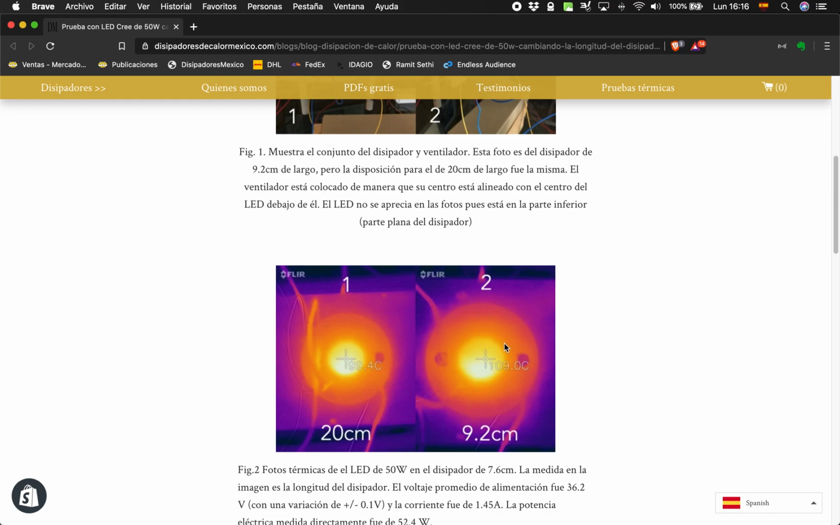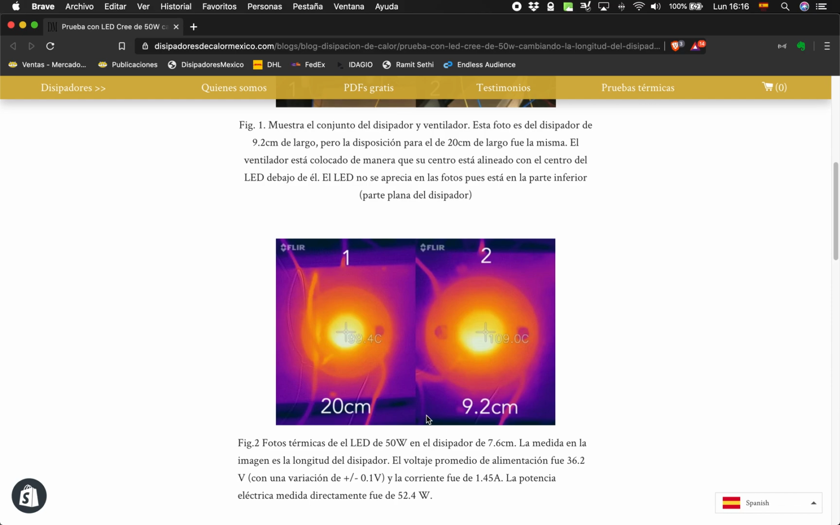These are two thermal images taken for two different lengths. One is 20 centimeters and the other one is 9.2 centimeters. These two values show the temperature recorded from the thermal camera.